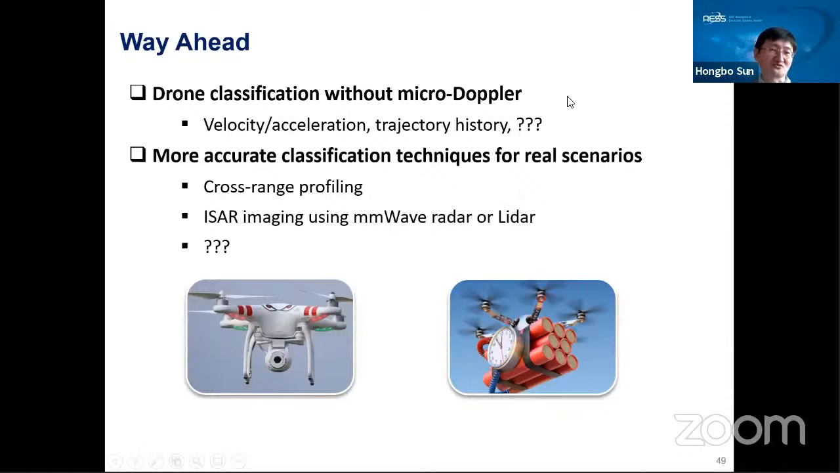Maybe we can consider doing drone classification based on velocity and acceleration, because I think the flying behavior of drones, in terms of velocity and acceleration, will be much different from that of birds. So maybe based on the velocity and acceleration behavior, we can separate the drone signal from the bird, and also maybe use the trajectory history of the drones. So maybe we can use this information.